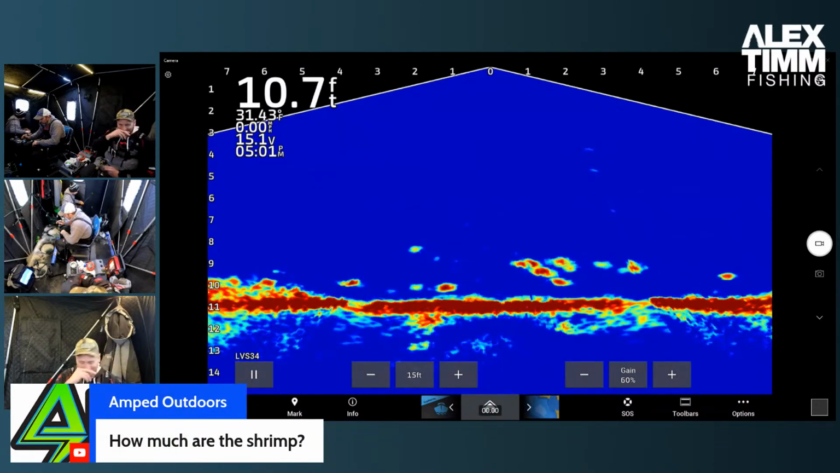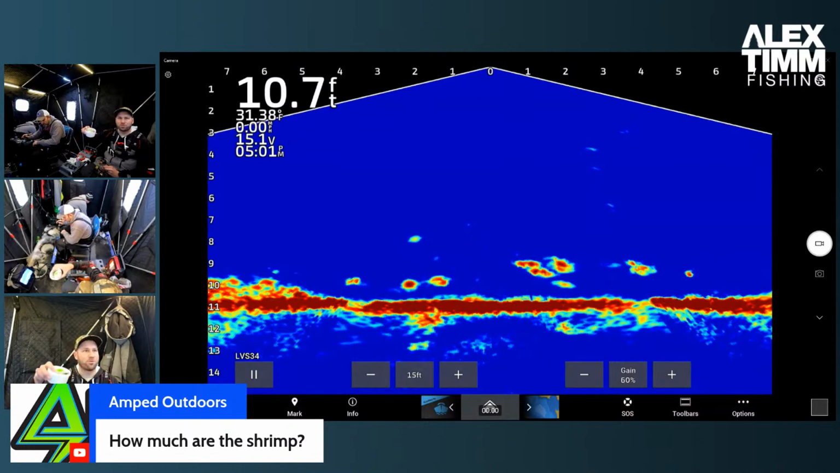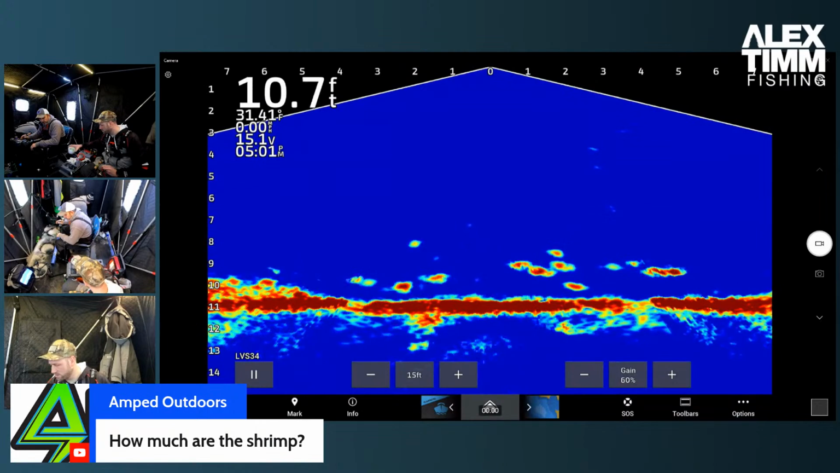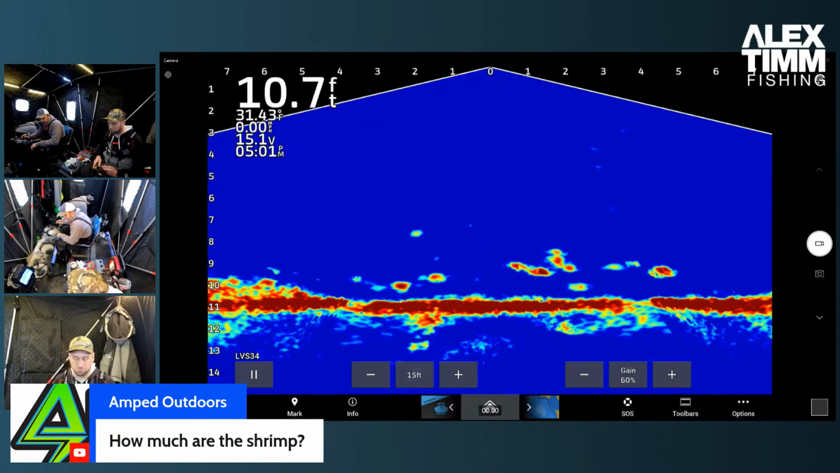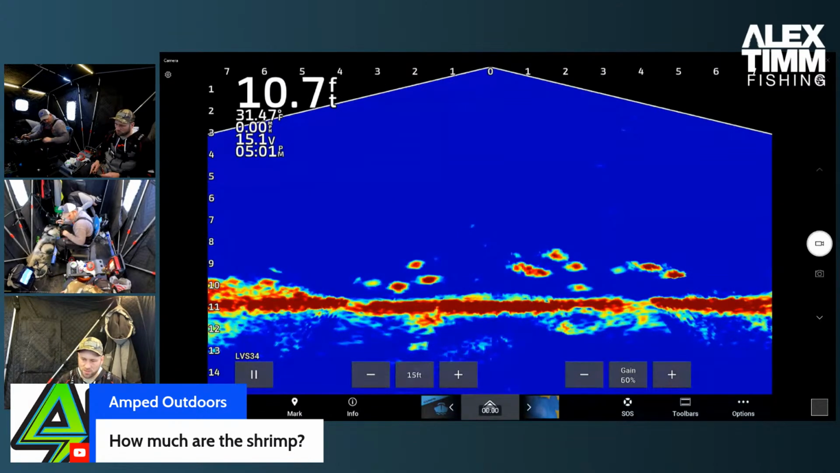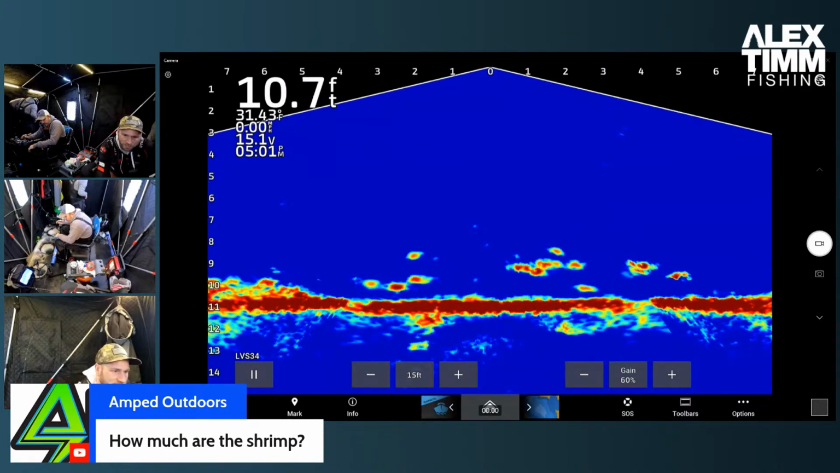How much are the shrimp? I think this was $3. Something like that. Yeah. Somewhere between like $3 and $5 for this little container, and there's got to be 100 of them in there. I don't know. Pretty cool. It's kind of funny. We were talking about freshwater shrimp on the way here this morning, and then we stopped at a bait shop that had them, so it worked out well. We're like, hey, let's try them.